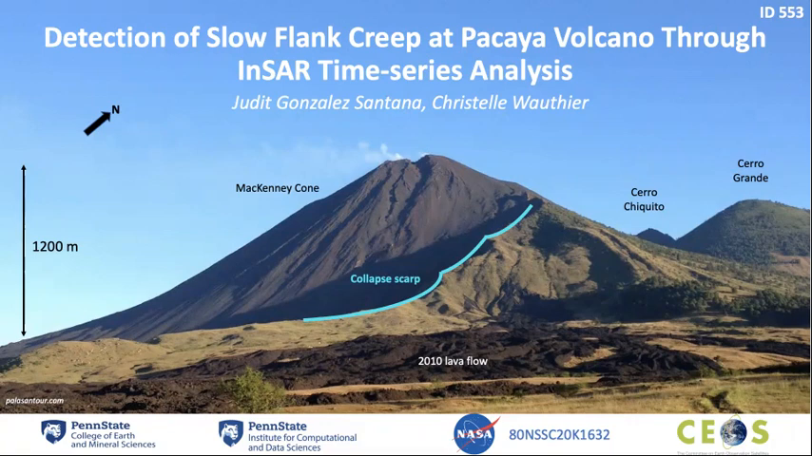Today, I want to highlight the potential of InSAR time series analysis for detecting small magnitude long-term displacements, particularly at remote or poorly ground instrumented volcanoes. To do so, I will be presenting the case study of Pacaya, pictured here, an active basaltic stratovolcano in Guatemala that shows evidence for past collapse.